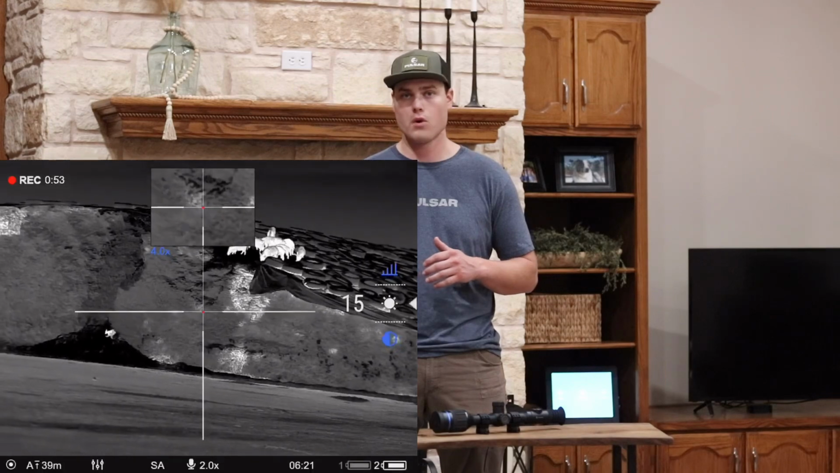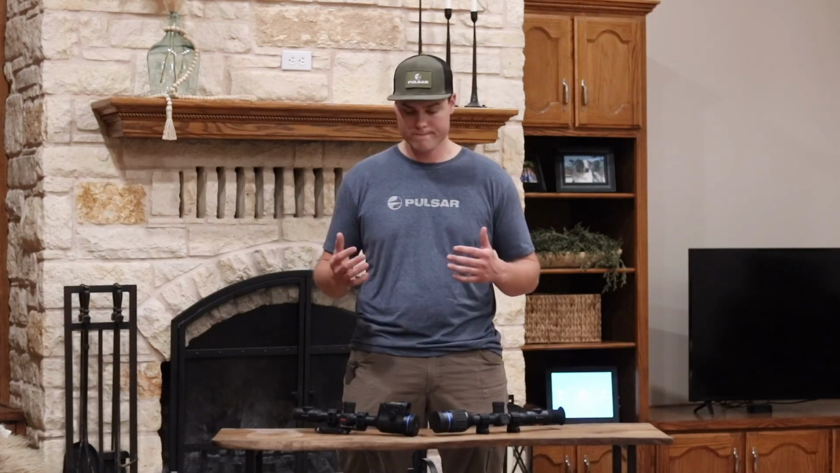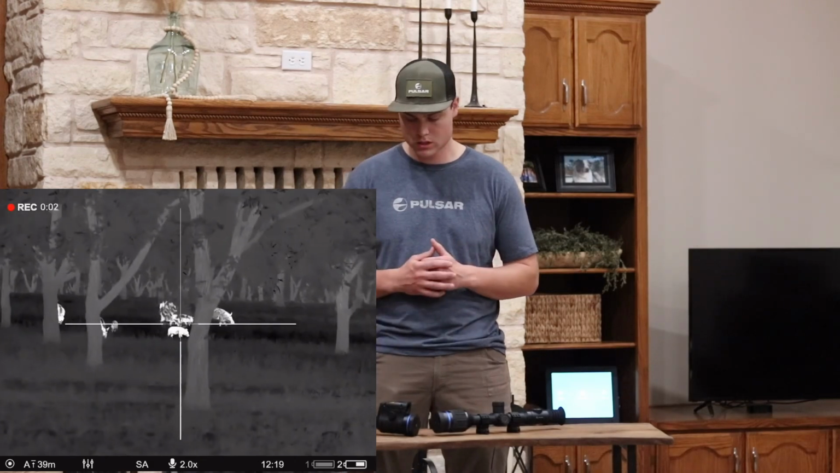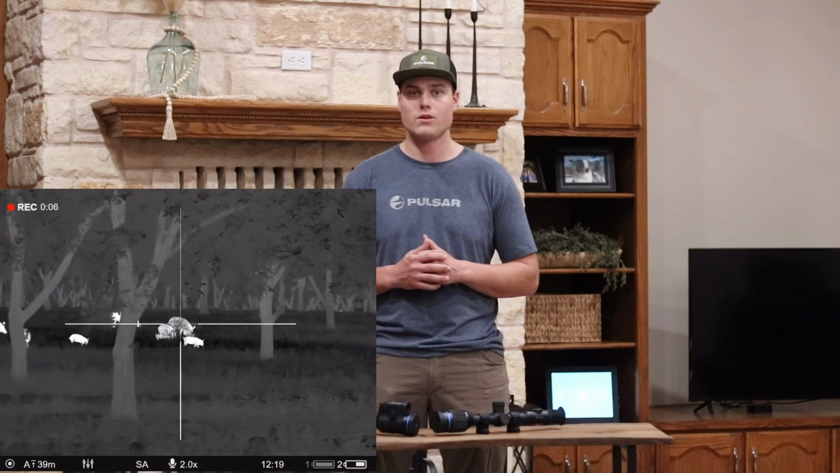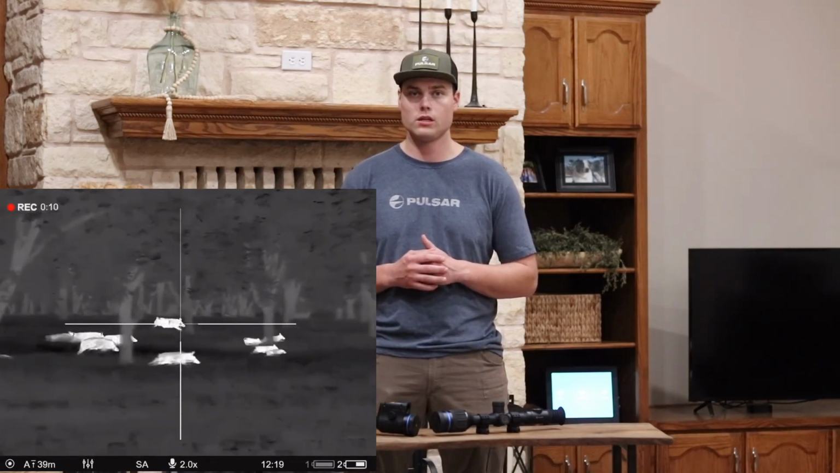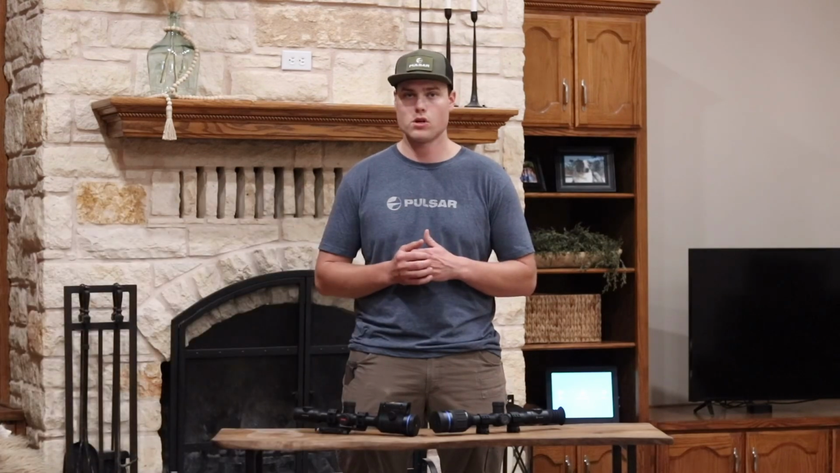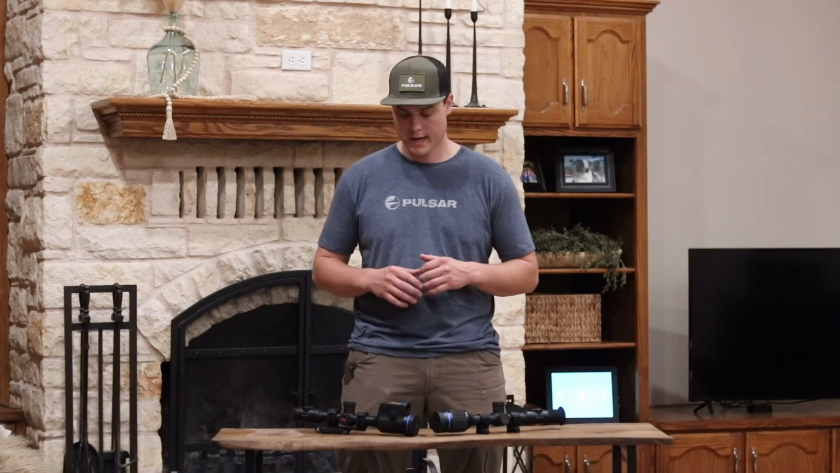It's a 640 by 480 unit, 17 micron. So you really get that nice, clear, crisp image. It has really blown us away. The units, in terms of clarity, are the best thing that Pulsar's come out with yet. I've always been a huge Trail fan and ended up selling the Trail to get into the Thermion just because the image is so much better. Pulsar just continues to advance their technology over and over again.